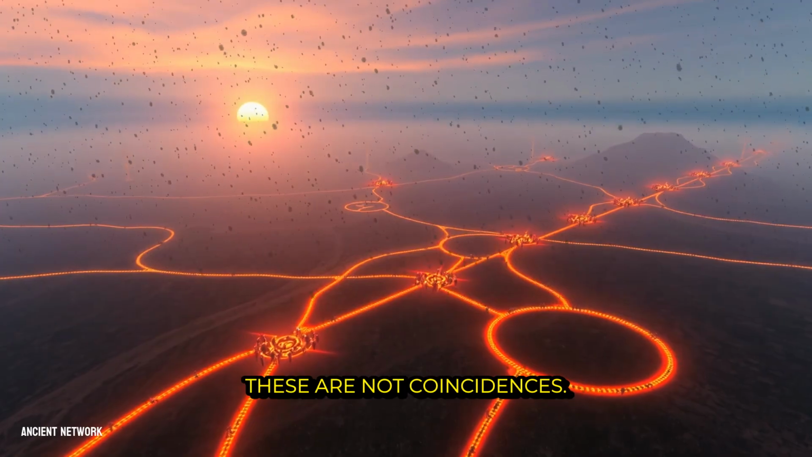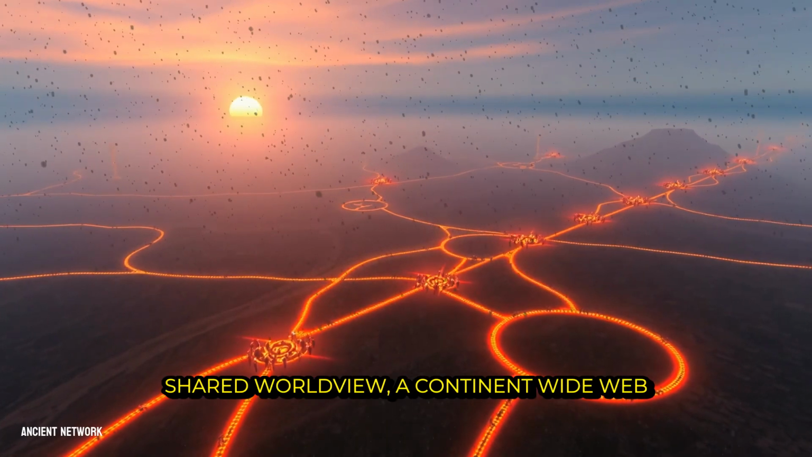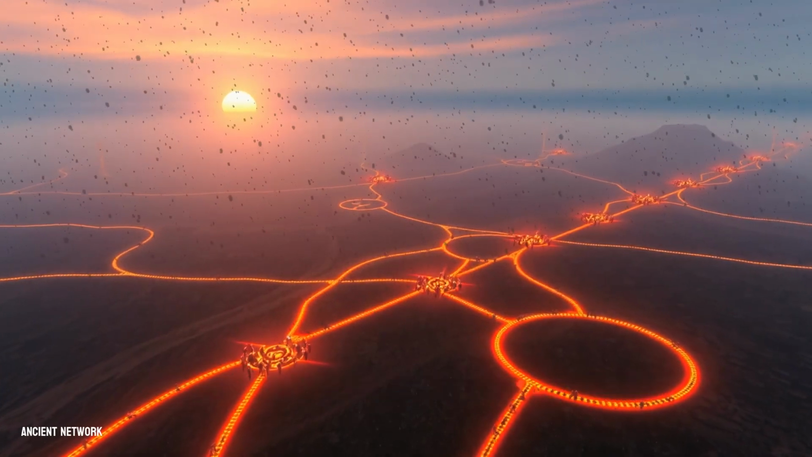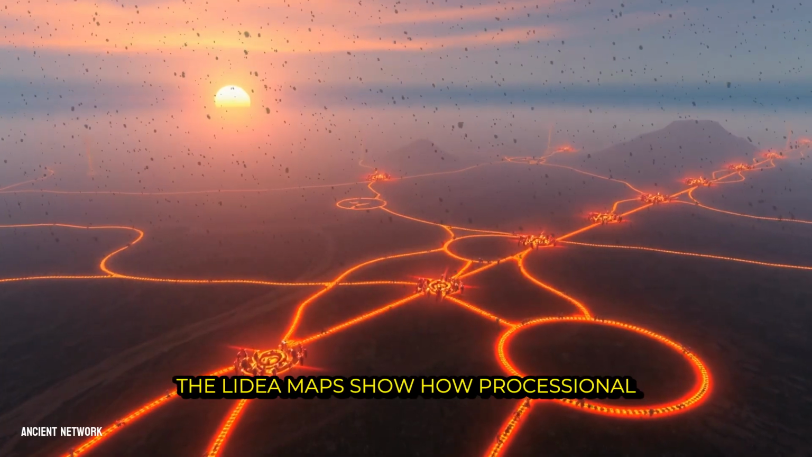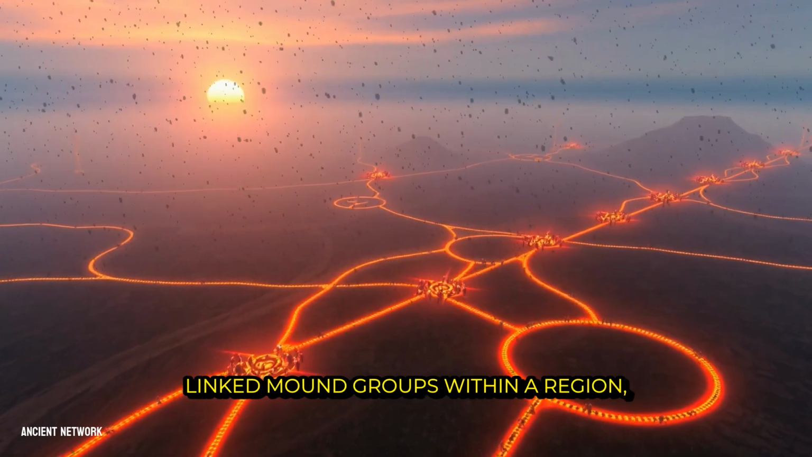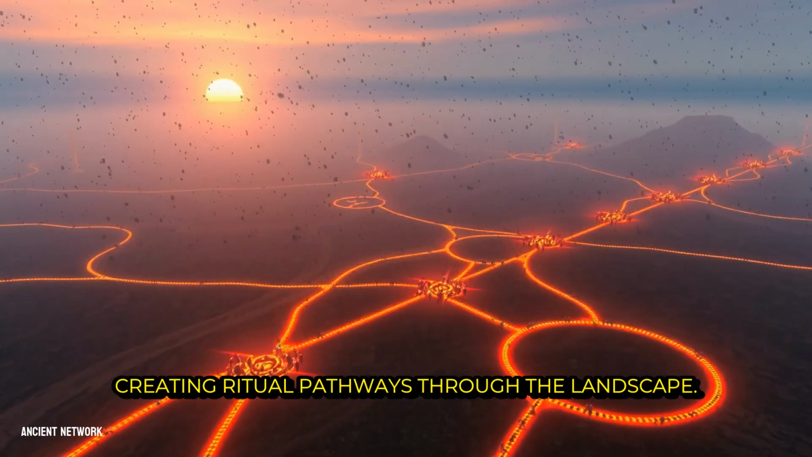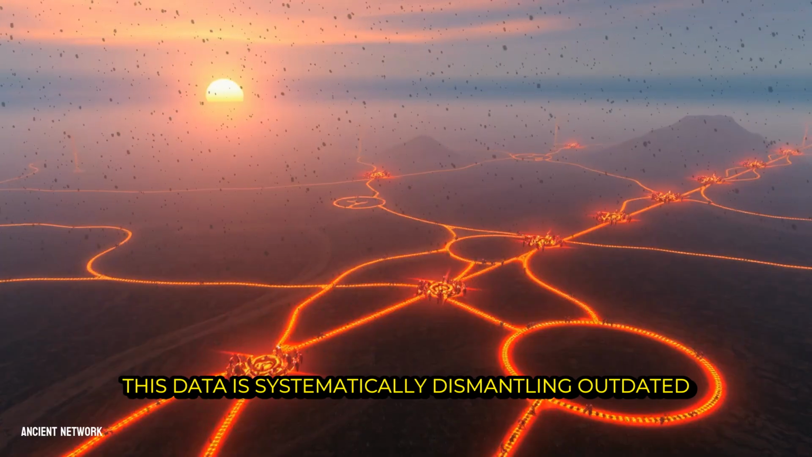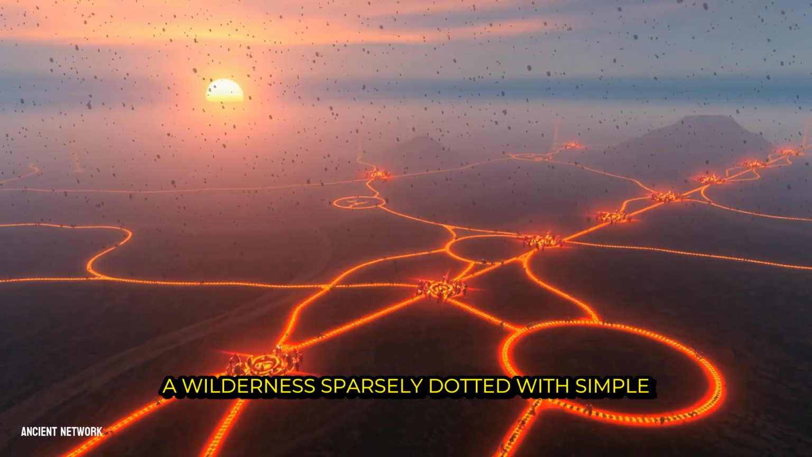These are not coincidences, they are physical evidence of a shared worldview, a continent-wide web of cultural and likely political connection known as the Hopewell Interaction Sphere. The LiDAR maps show how processional roads or cleared avenues might have linked mound groups within a region, creating ritual pathways through the landscape. This data is systematically dismantling outdated notions that pre-Columbian North America was a wilderness sparsely dotted